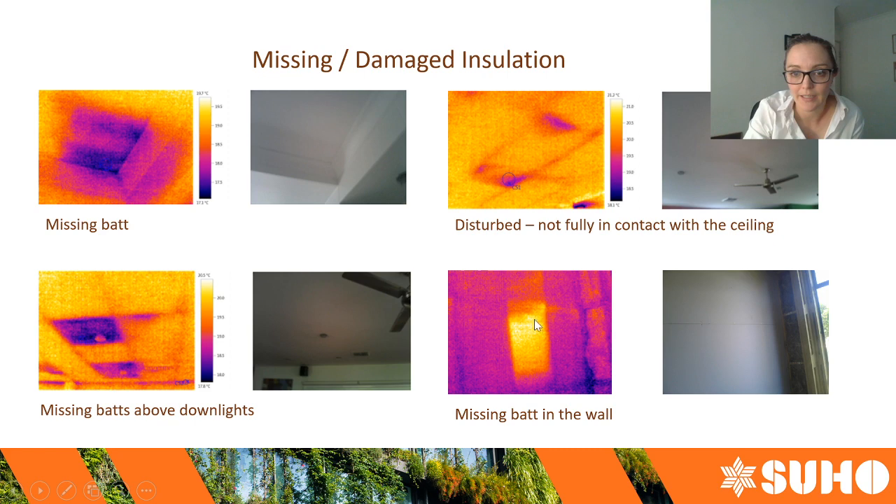This one here is an incomplete wall, so you can see there's some little insulation poking through just over here. There was a bat in the wall missing completely. So I think there might have been potentially an electrical box on the other side or some such thing. But instead of cutting around the electrical box, the whole bat has just been removed. So these builders were actually instructed to take off that plasterboard. Luckily it hadn't been painted and we were in there early enough. The builders were instructed to take off the plasterboard and reapply the insulation.